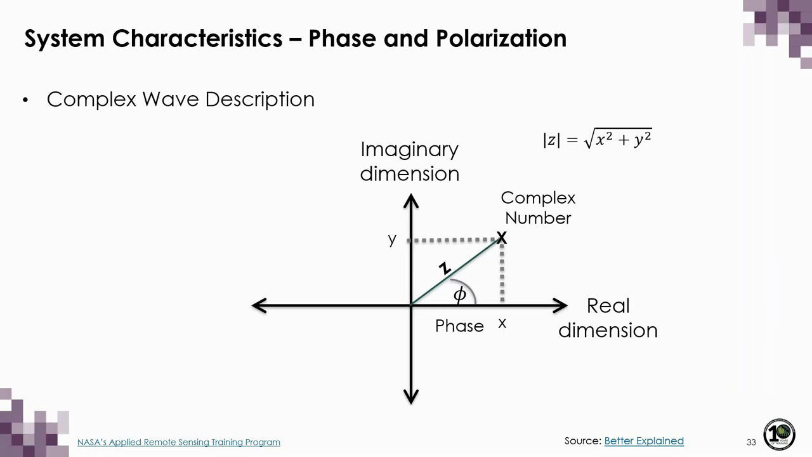So if you think of each complex number as a vector with the tail tied to where the imaginary and real axes cross, then the phase is the angle made between the horizontal or real dimension and the vector in the anti-clockwise direction, with values ranging from 0 to 360 degrees. And the total wave amplitude is the length of this vector.